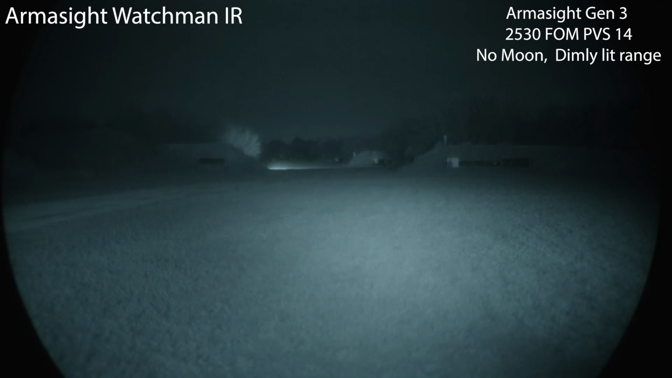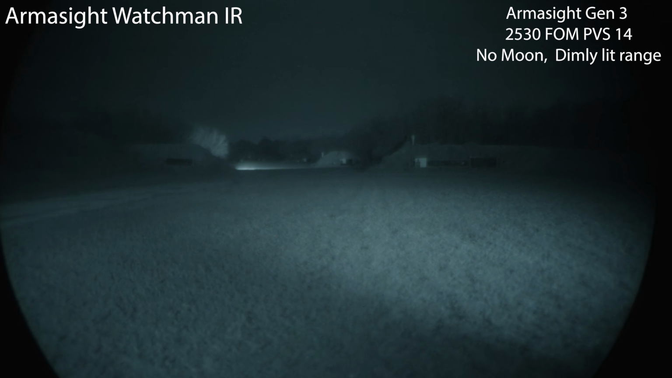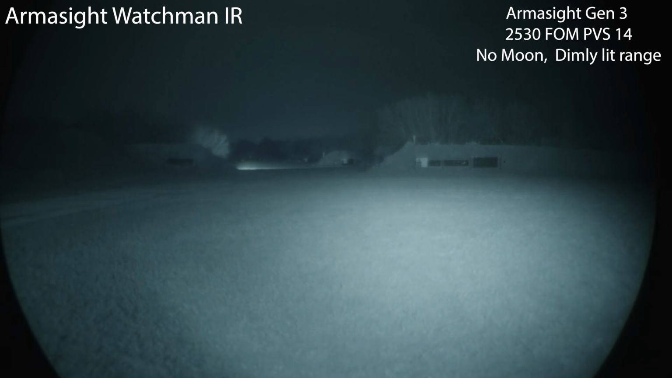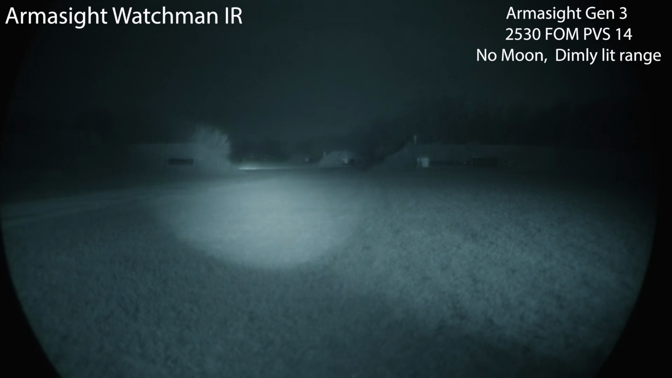All right, now the big guns, the Watchman IR. So when it was pitch black, you could tell that it was flooding the whole view. And I guess you can still tell, even with all the photonic barriers. Here's high mode, but on low mode, can't tell quite as much. So let's go ahead and, this is medium power, narrowing. Yeah, we can pretty much wash out everything.